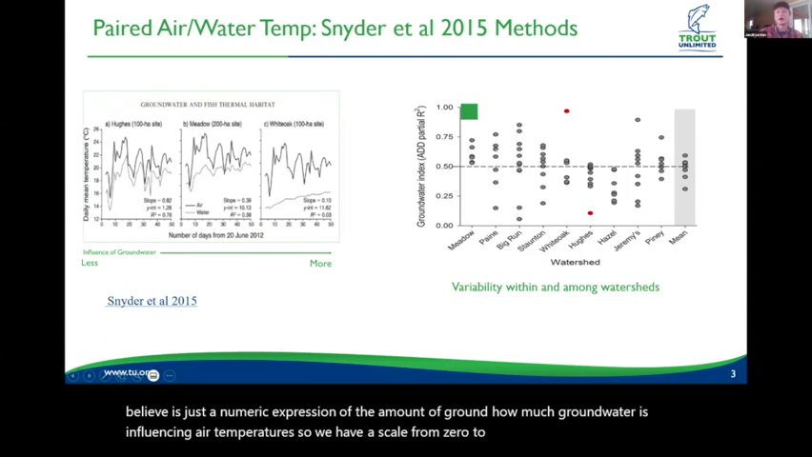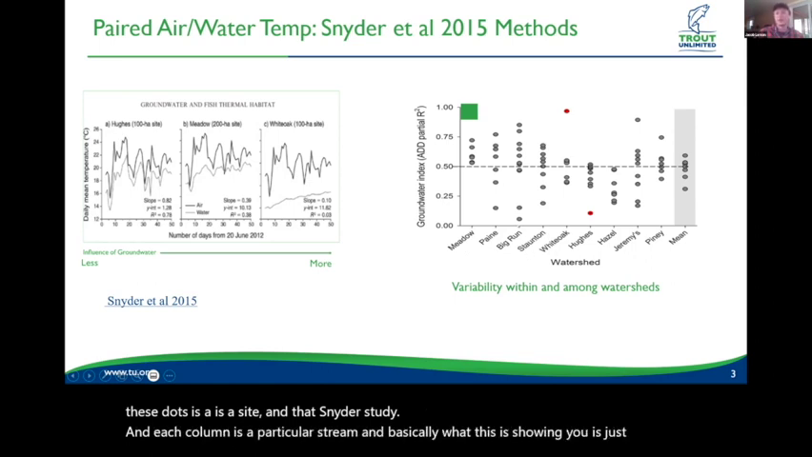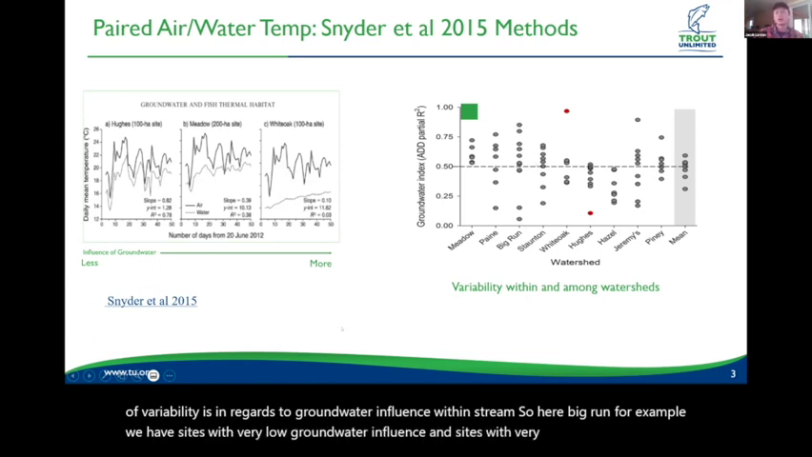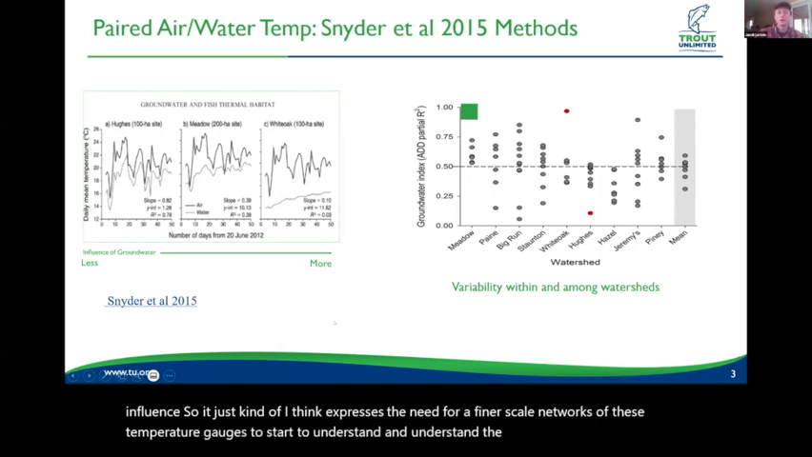Each of these dots is a site in that Snyder study, and each column is a particular stream. And basically what this is showing you is just the level of variability in regards to groundwater influence within streams. So here, Big Run, for example, we have sites with very low groundwater influence and sites with very high groundwater influence. So it just kind of, I think, expresses the need for finer scale networks of these temperature gauges to start to understand the variability within these systems.